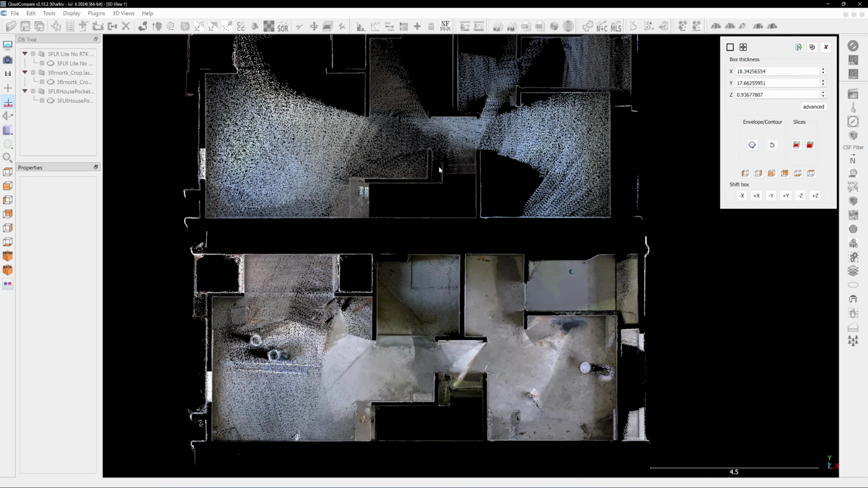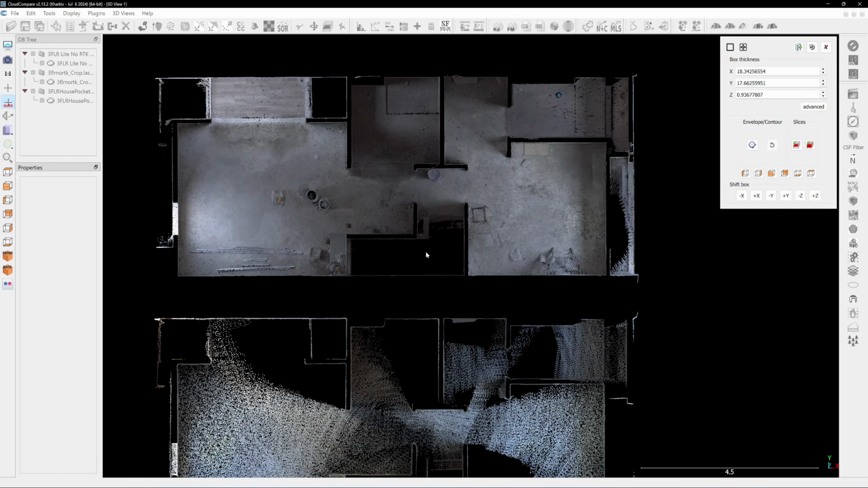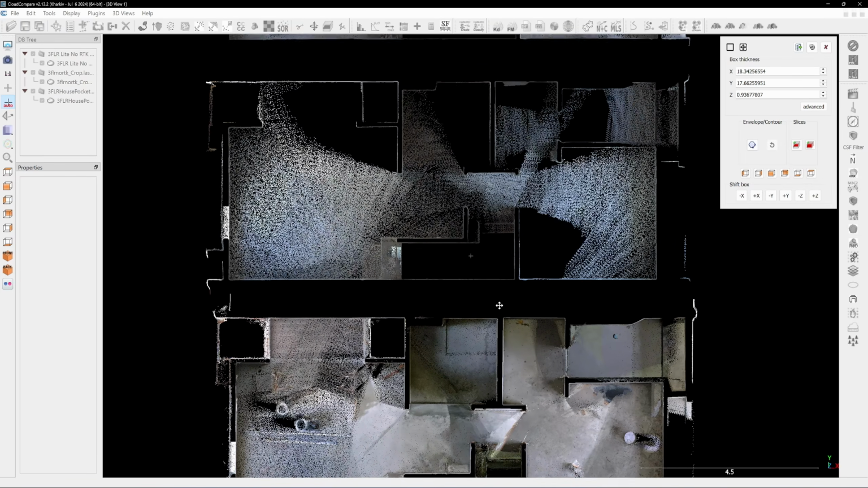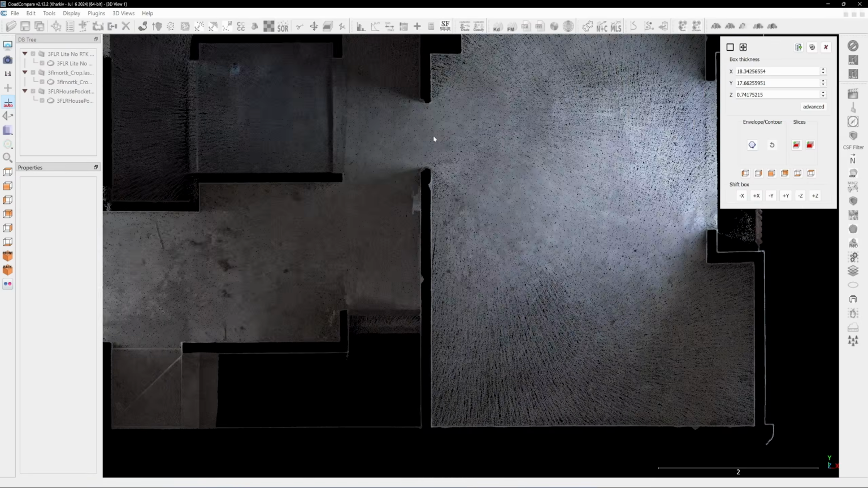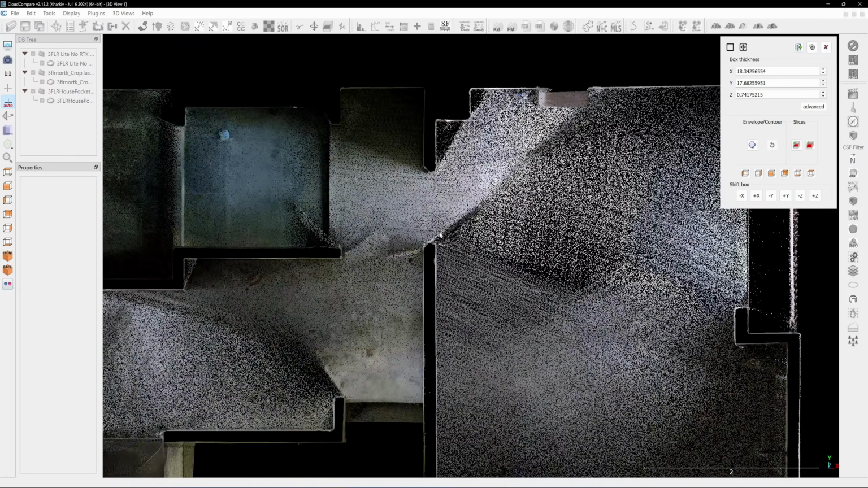Looking at the floor, it's clear the O2 Lite has many blind spots. That is due to the poor mobile app live preview display, which doesn't allow me to clearly identify them during scanning. The wall corners of the O2 Lite appear rounder compared to both the O2 and the Pocket 2.